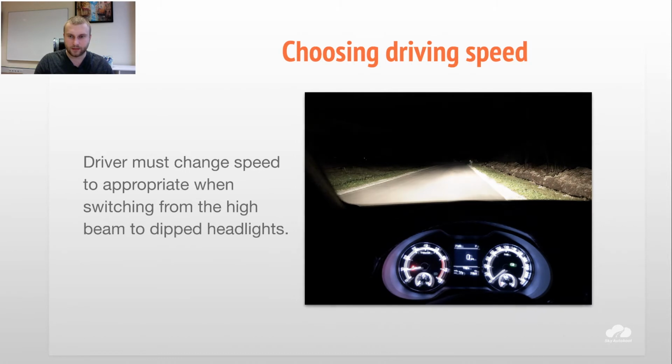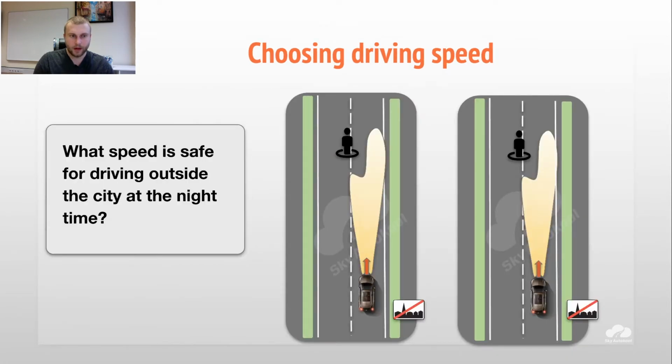Once again, the difference. So, choosing driving speed. What speed is safe for driving outside the city at night time? As we already talked, the safe speed for this road condition is 50.